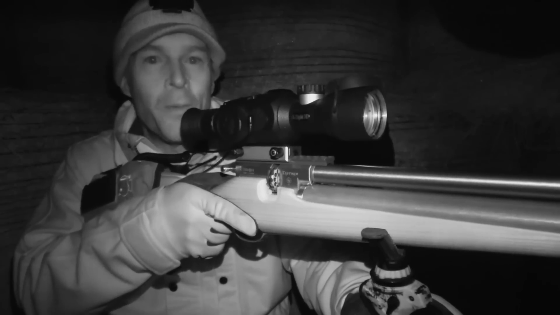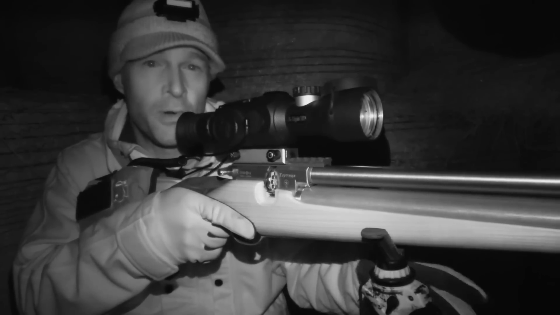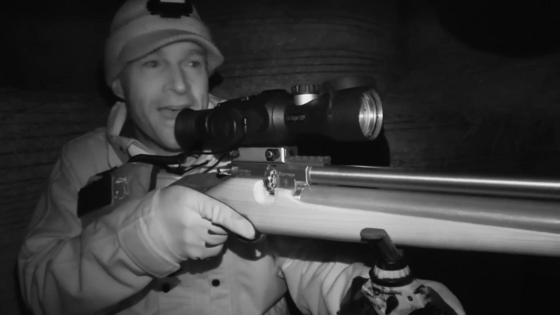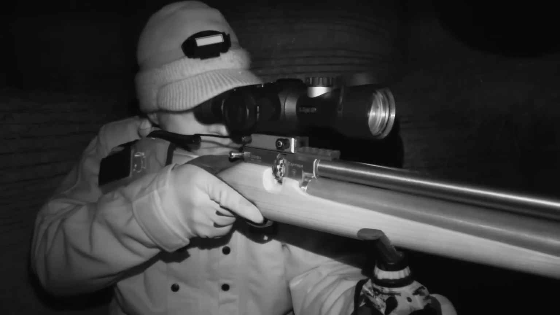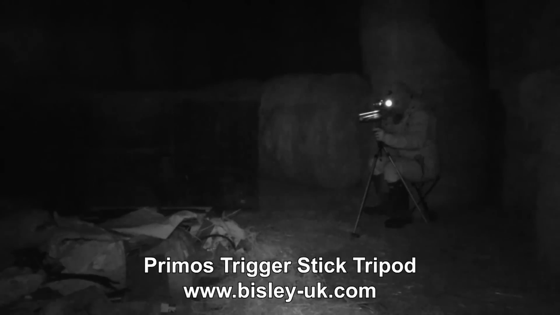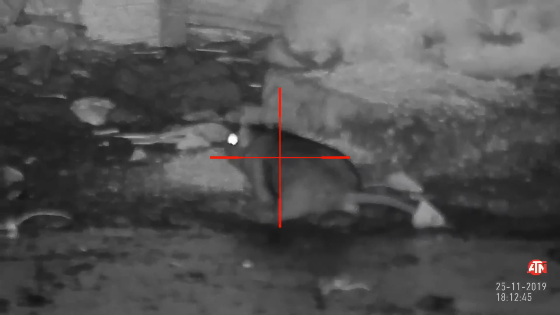Another really quick opportunity there. And that one was in almost exactly the same spot as the previous one. In fact, you could probably see the last one's body sprawled out there. Shooting from a sitting position and with the support of a tripod makes for very precise pellet placement. You don't tend to miss many when you're shooting from a setup like this.